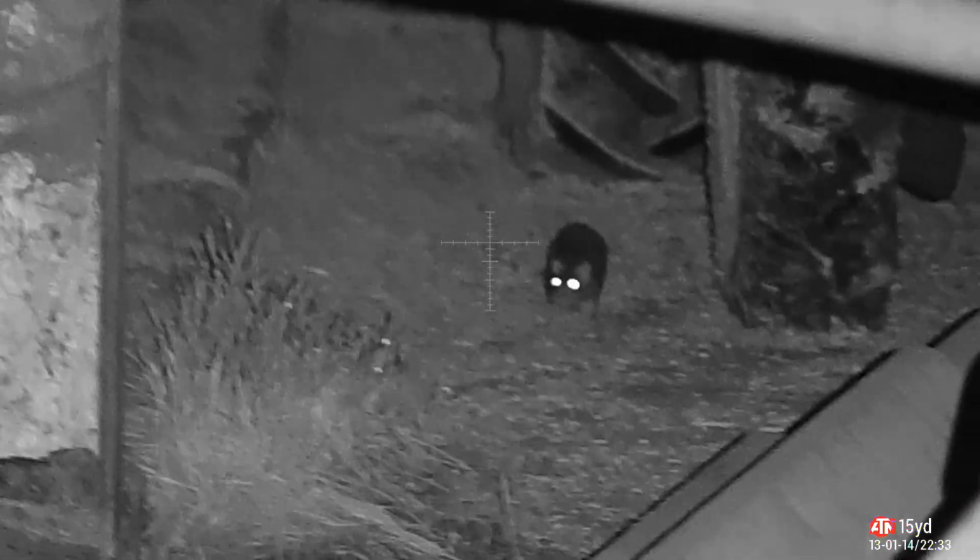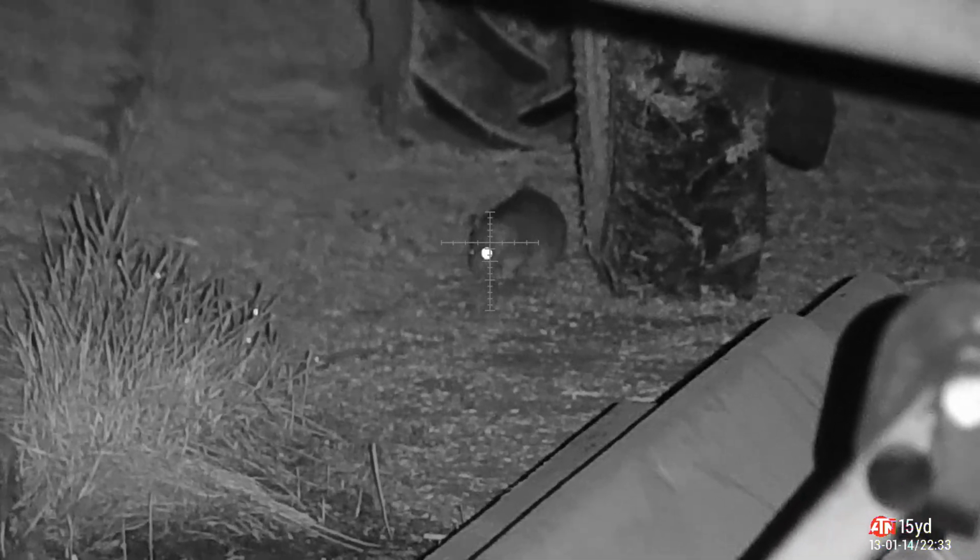Boom. Didn't like that. He's backing up, backing up. Take that. Second shot, he's straight down, and there's one on the right hand side there. I managed to get the two of them. He's expired behind the tractor wheel, and this one has expired in front of the tractor wheel.